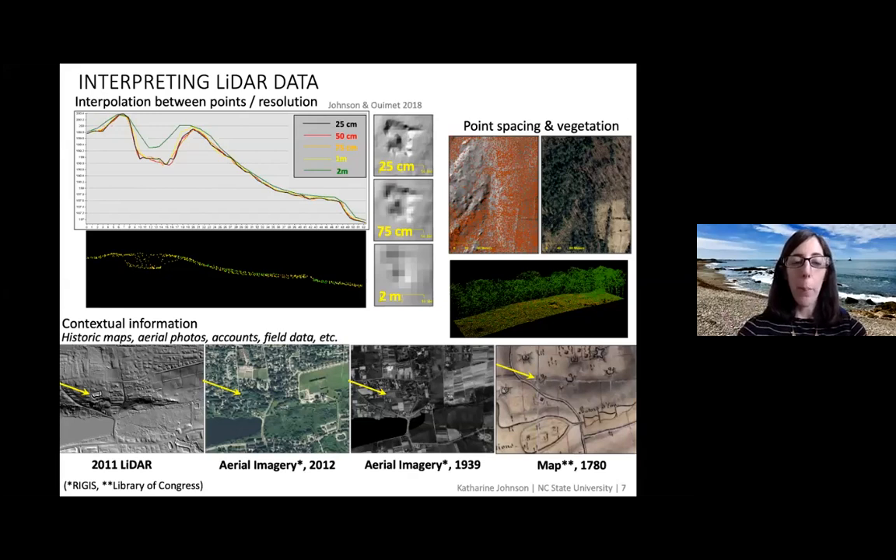It's also really important to use a lot of complementary resources when you're trying to analyze LiDAR. Aerial imagery, modern aerial imagery, and historic maps have been really useful in trying to do that. In New England, field work is also really important to make sure that the features you're seeing are what you think they are.